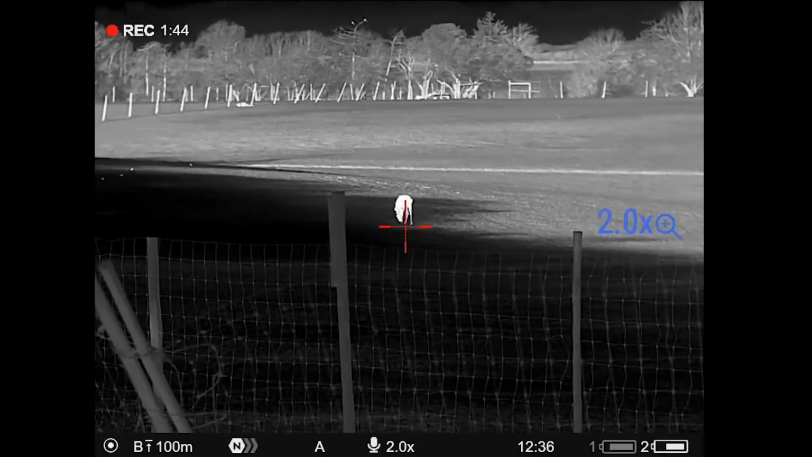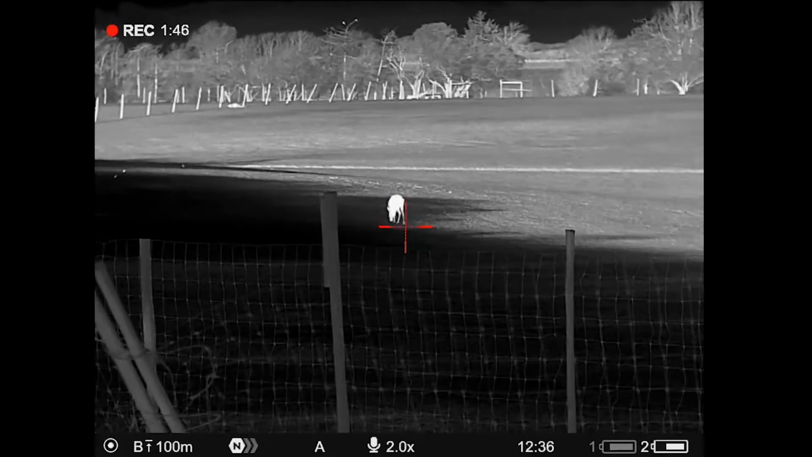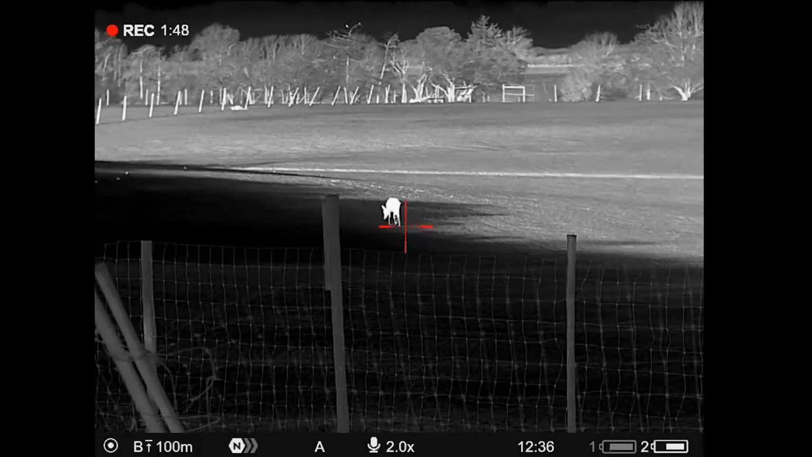And I think if you look at the background on that footage as well, you can see the detail in the trees and all the stuff at range. And that herd is about 320 meters away, 317 to 320 meters away. And you can see the detail of the whole area around it, really crystal clear.